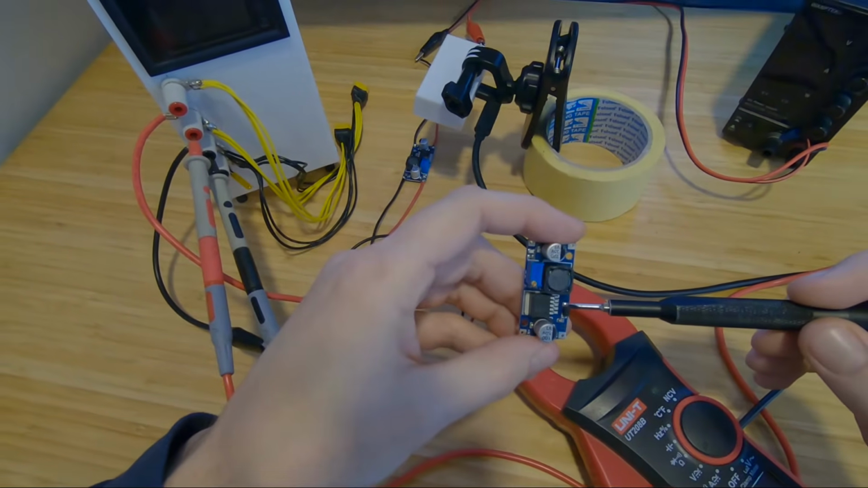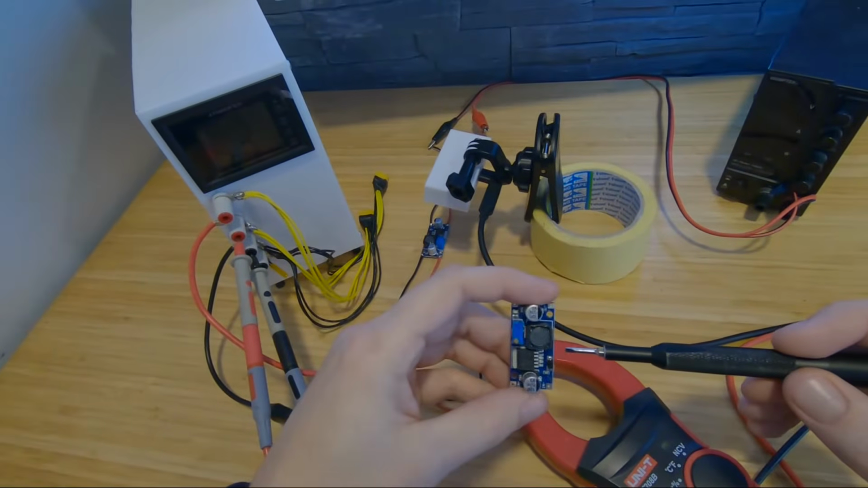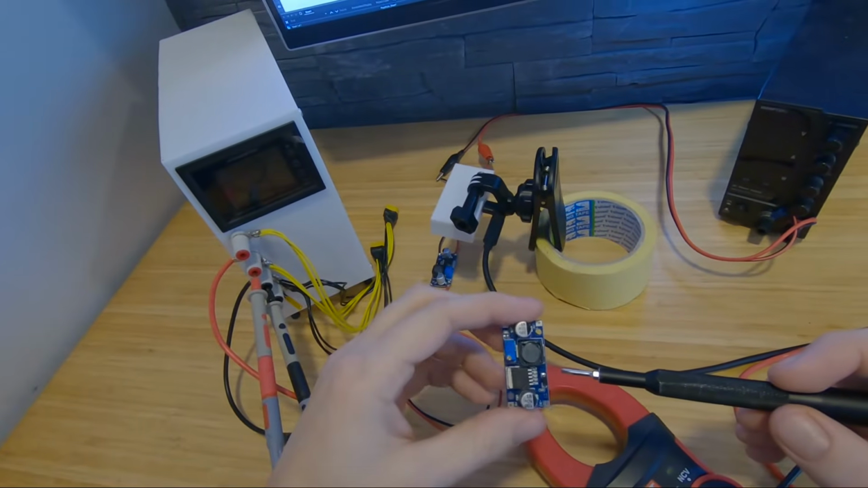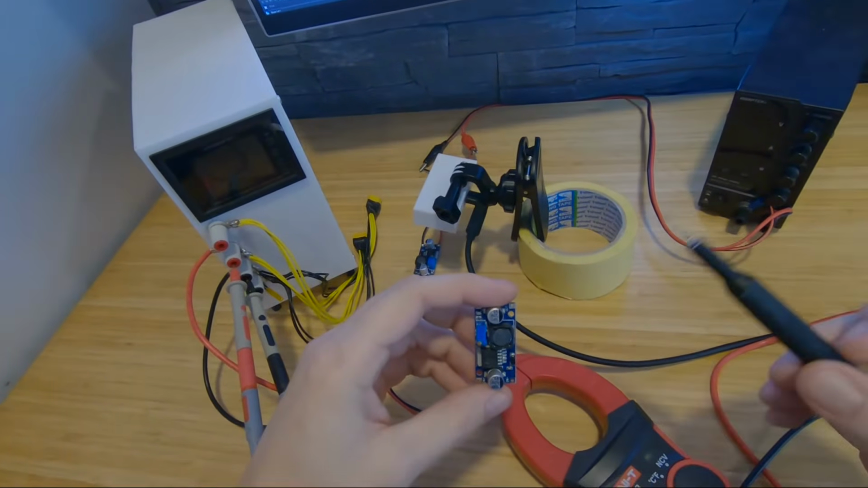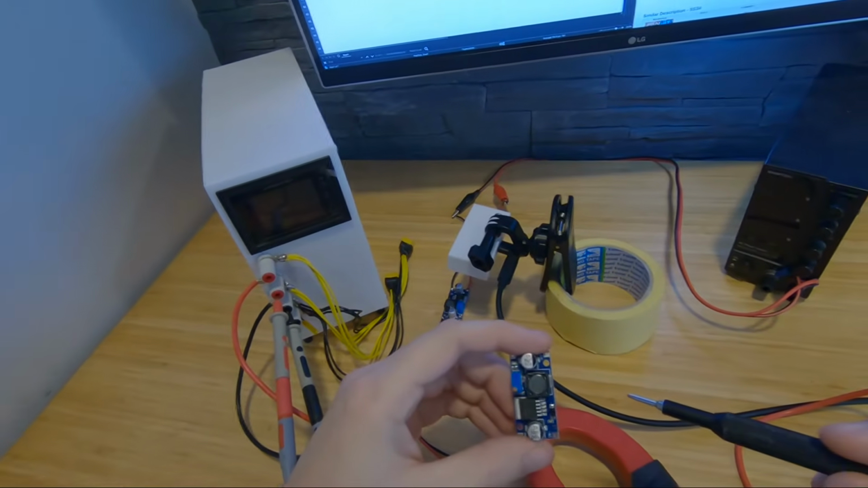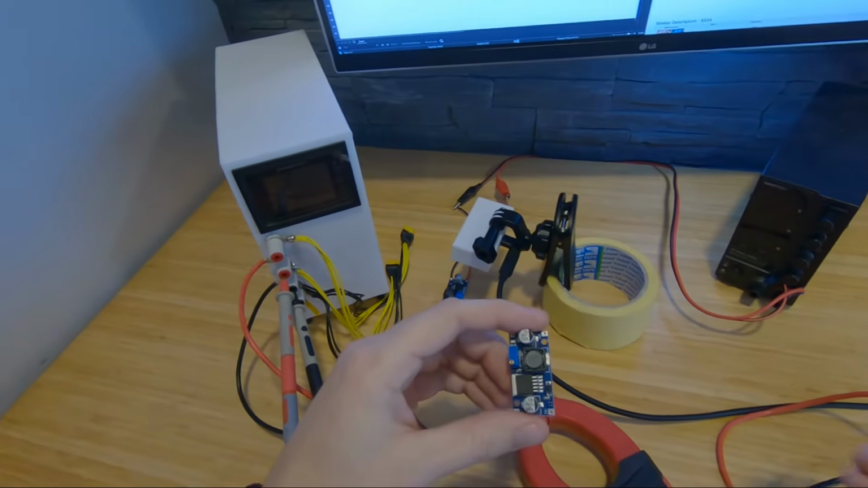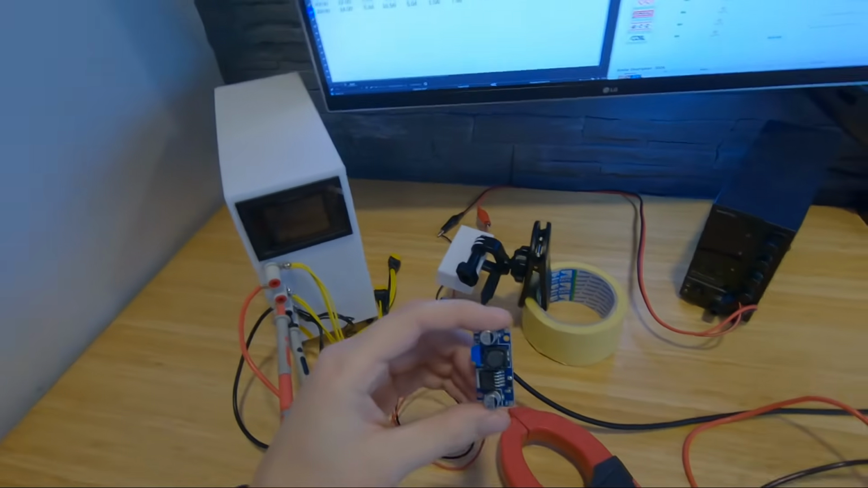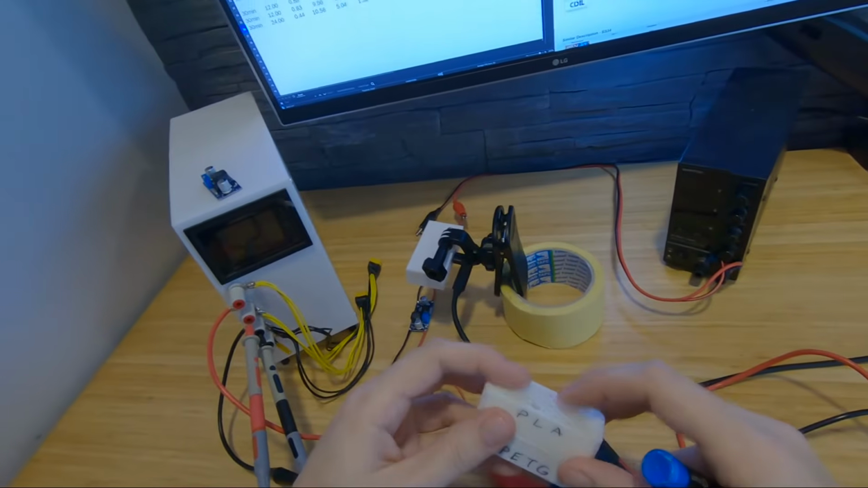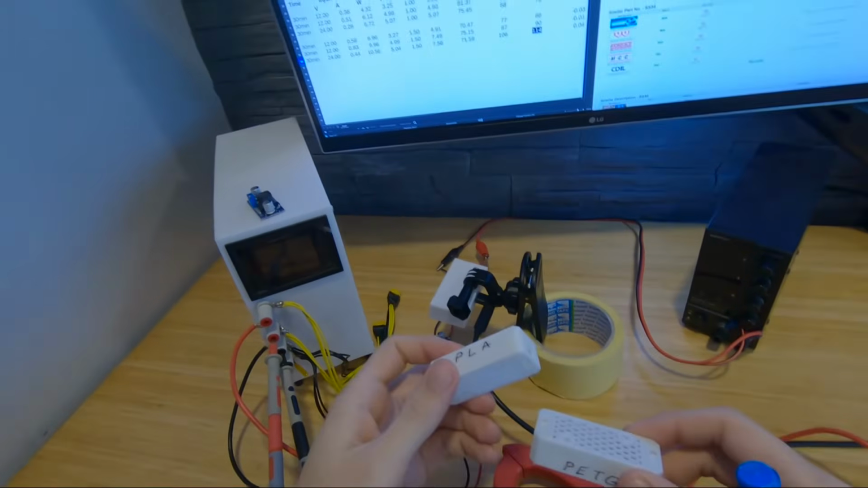I don't think we're going to pull more than, I don't know, maybe 2 amps maximum. I will do a 2 amp test on all of these, and from there we will see what's going to happen. The scariest part of all of it is the cases.